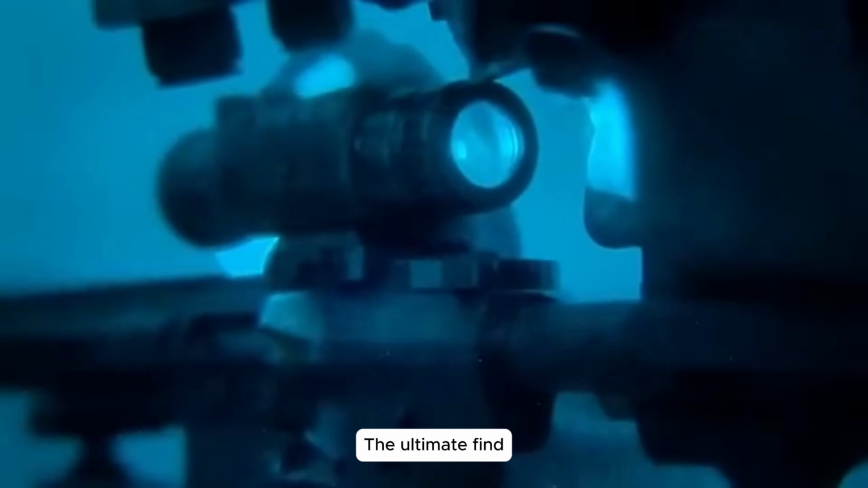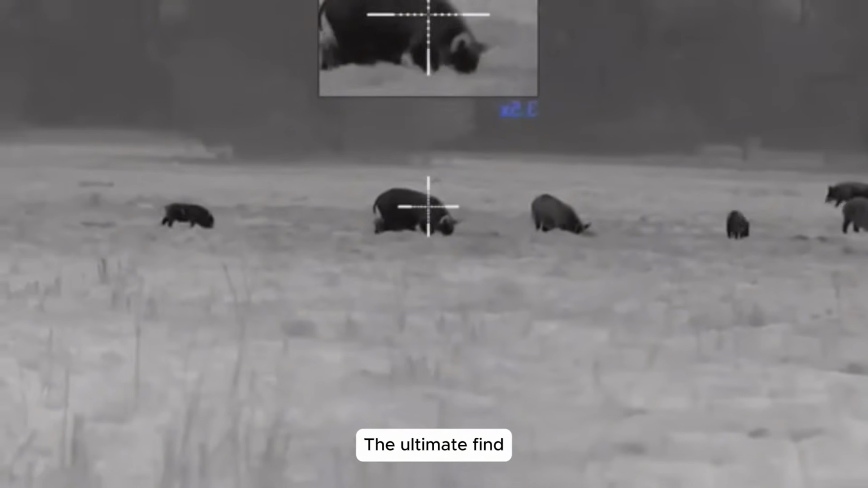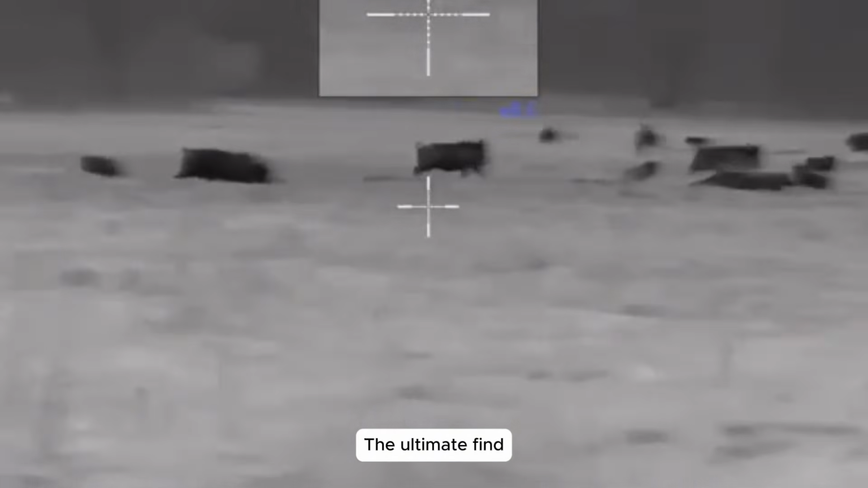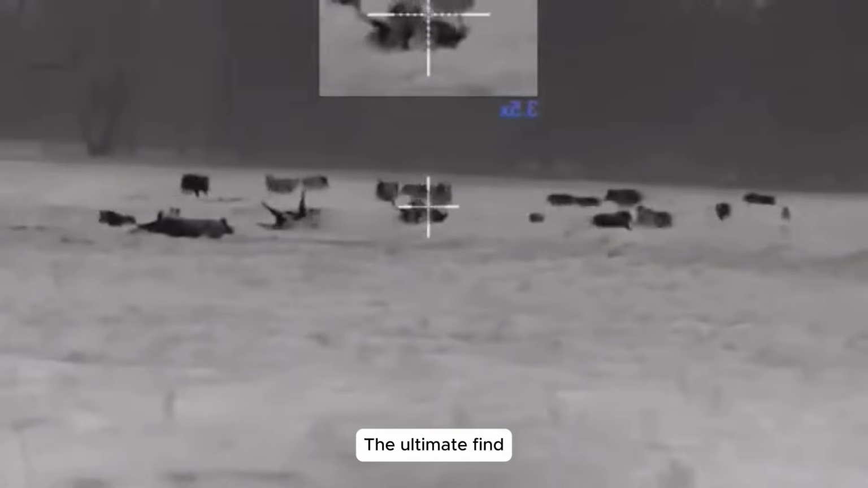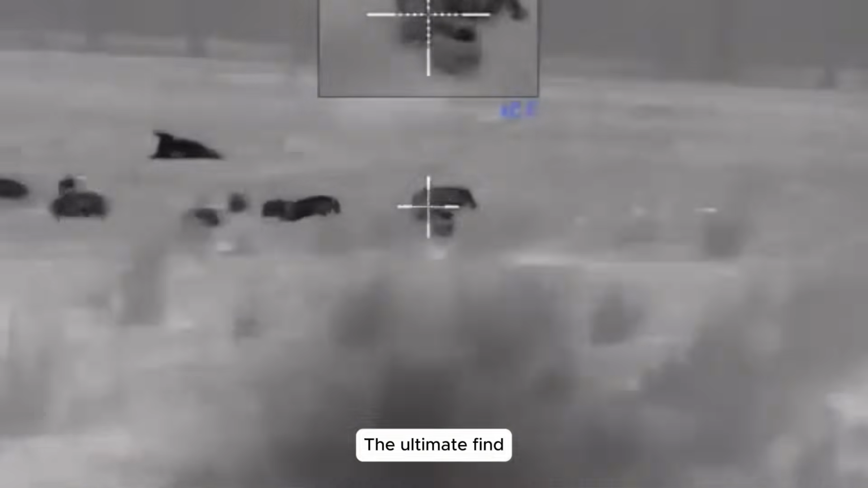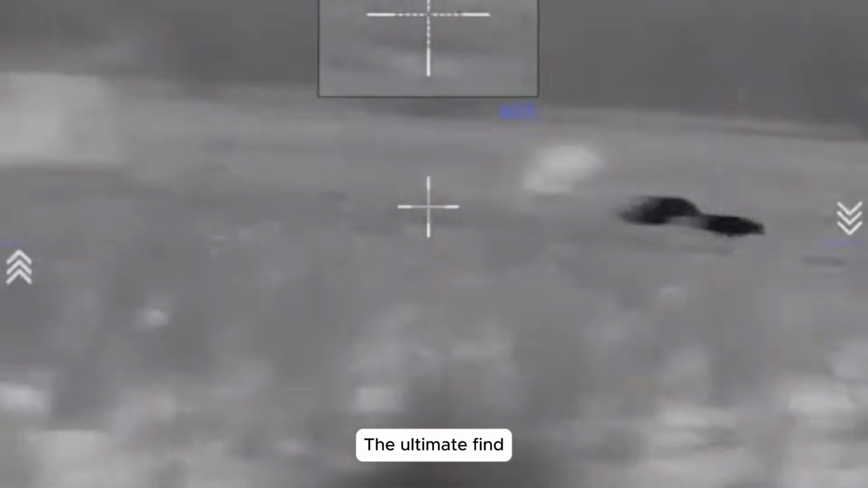Develin's quick reaction. Ahead, Develin froze, his eyes catching a dark blur charging at full speed. Unfazed by the boar's ferocity, he fired a relentless barrage, dropping it instantly. His fearless precision strengthened our resolve to defend our land from these destructive beasts.